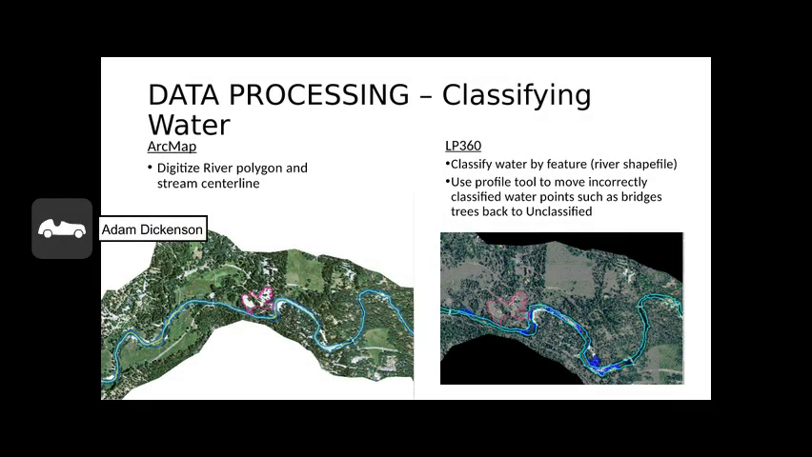I knew I was going to have to do hydro flattening, so I knew I was going to be digitizing streams and center lines anyways. So I went ahead and did that first, and then used my digitized stream polygons to then move into LP360 and classify by feature the points within the streams. I used the profile tool to move incorrectly classified water points such as bridges and high overhanging trees back to unclassified for further classification.